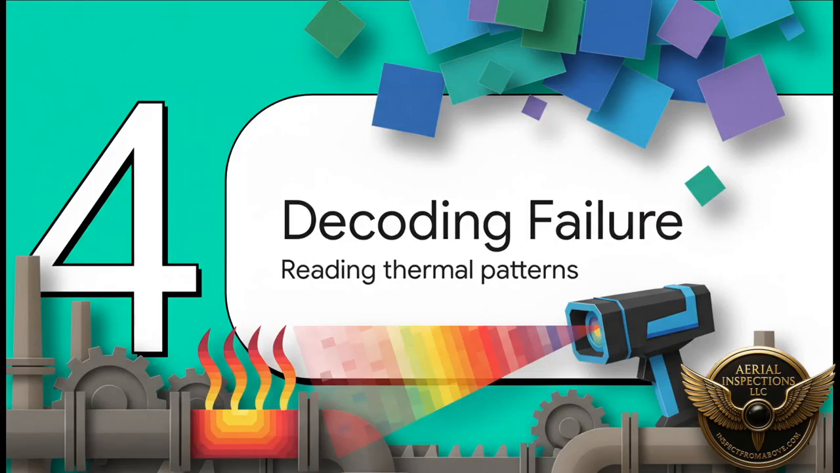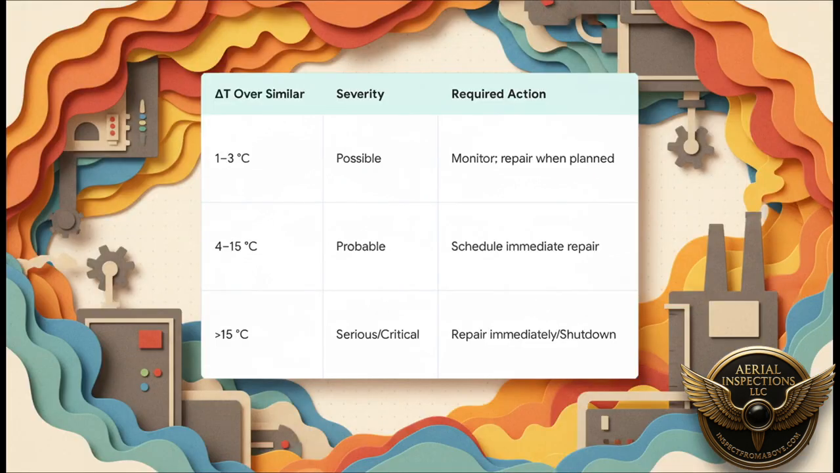So once you've managed to control all that noise, you can finally start decoding the signals. And what's fascinating is that different kinds of failures create their own unique thermal patterns, their own signatures. Now, for electrical systems, the most important measurement is something called delta T, or temperature difference. See, it doesn't really matter if a connection is 50 degrees or 100 degrees by itself. What truly matters is how much hotter it is than an identical, healthy connection right next to it. That comparison gives you context.